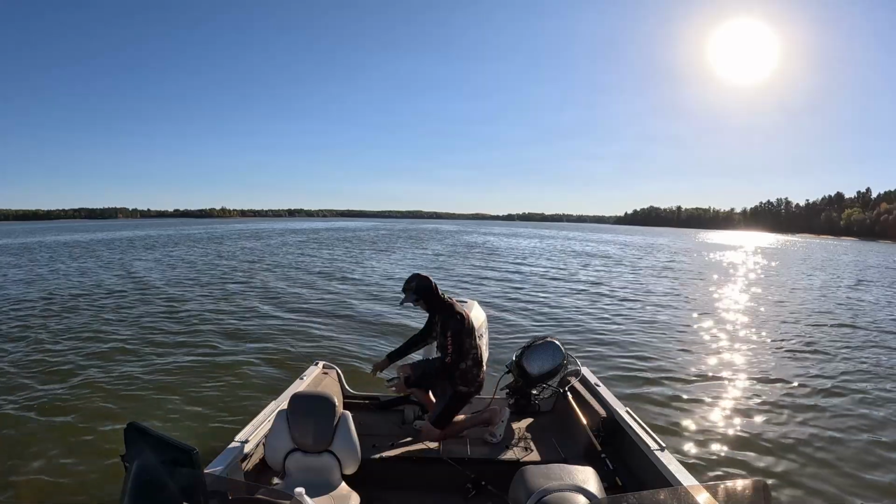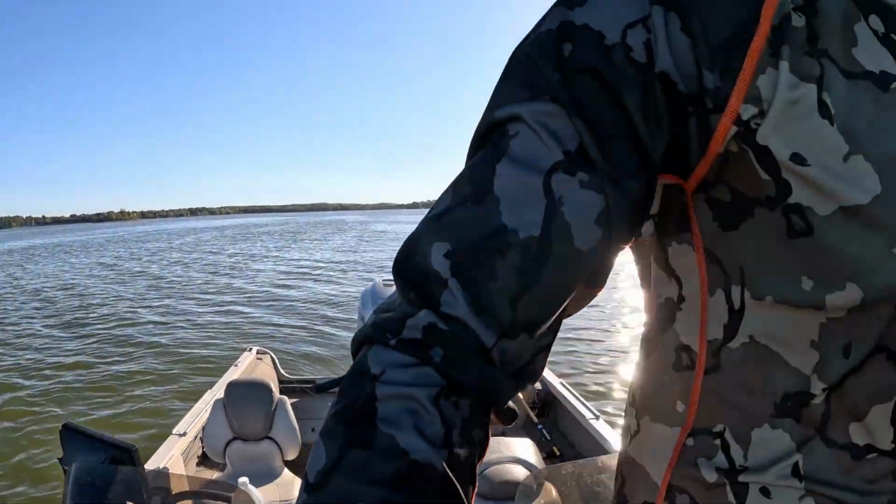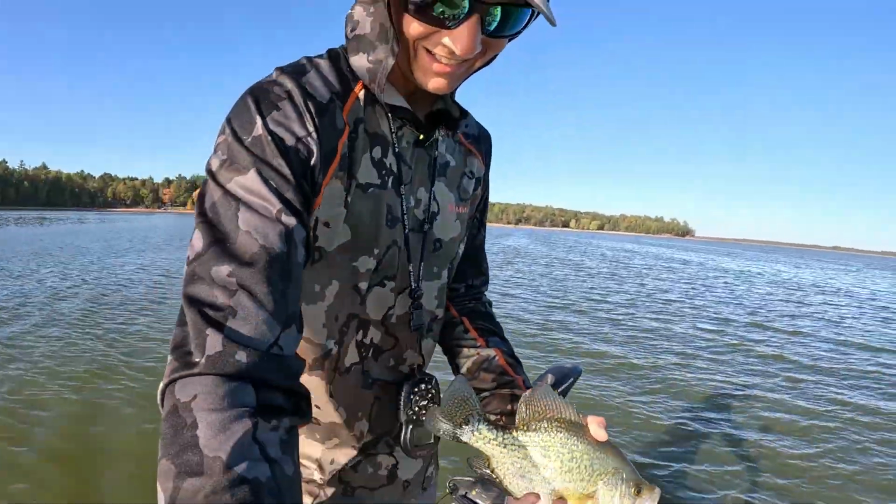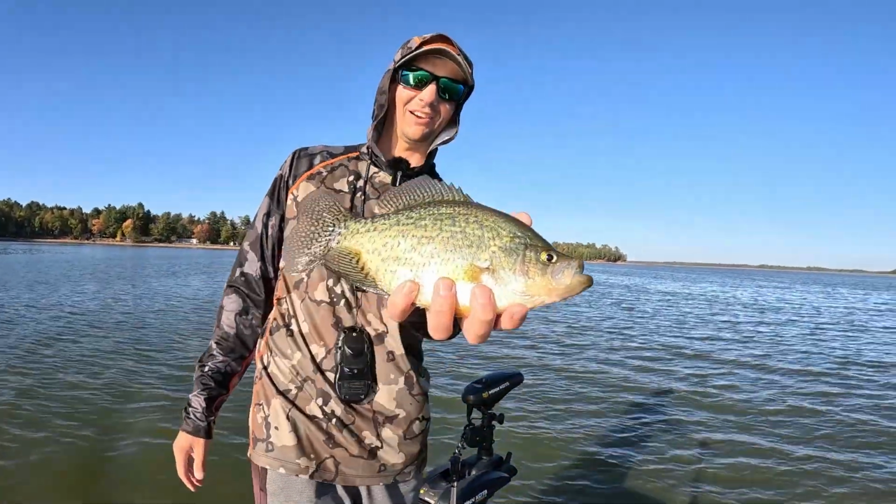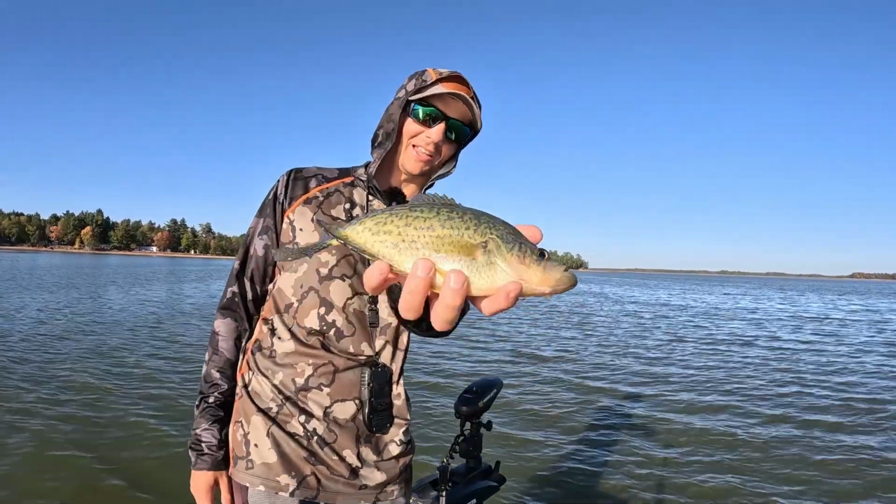Pop them off here. I'll try and spin the camera around here a little bit. Here we go. Looky there. Just another big, beautiful crappie. Doesn't get better than that. Let's let him go.